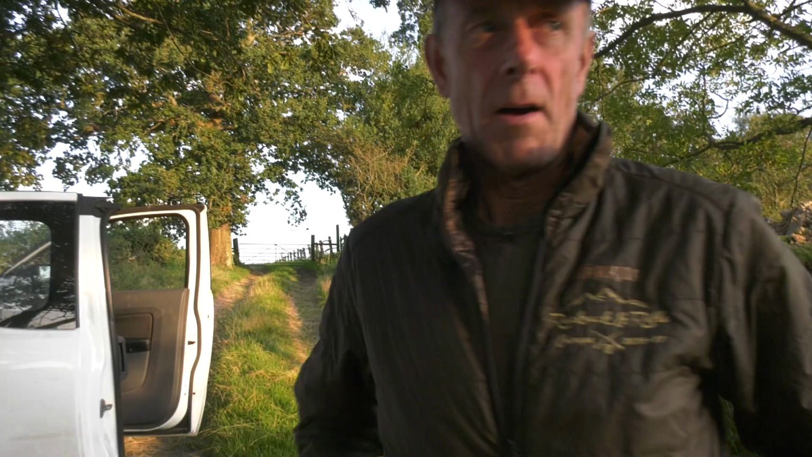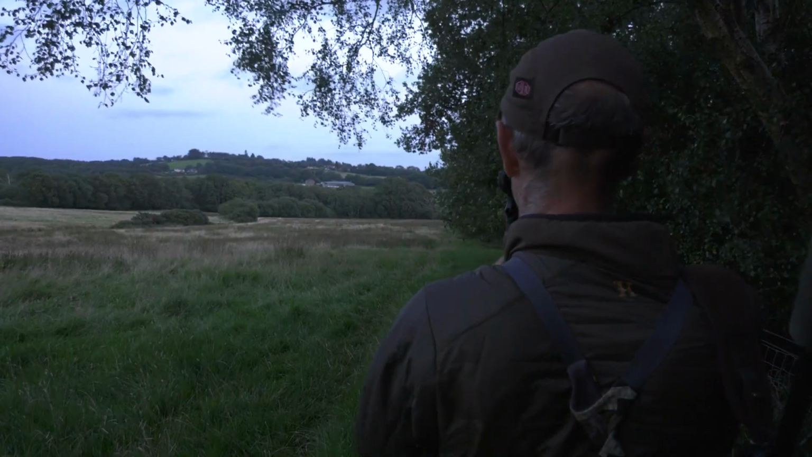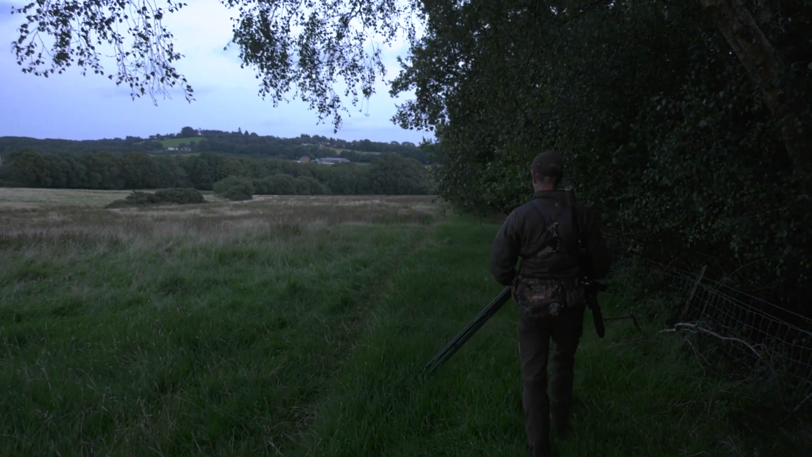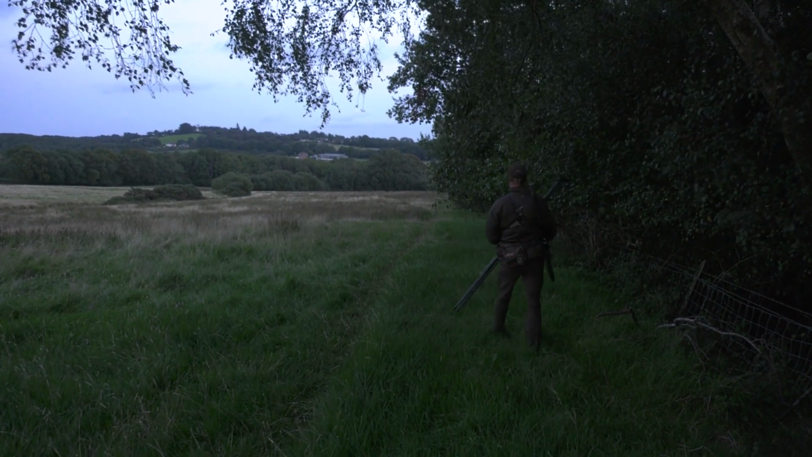Beautiful evening, Mr. Pilbeam. Oh, gorgeous. So, yeah, this is on a new property we've acquired because they've got far too much deer and they can't cope with it themselves. So both Kai and myself have been asked to come along and see if we can lend a hand. It's a small holding, 80 acres, but they're in the middle of lots and lots of huge woodland. And the first time we came here, we saw 250 deer, which is completely bonkers.